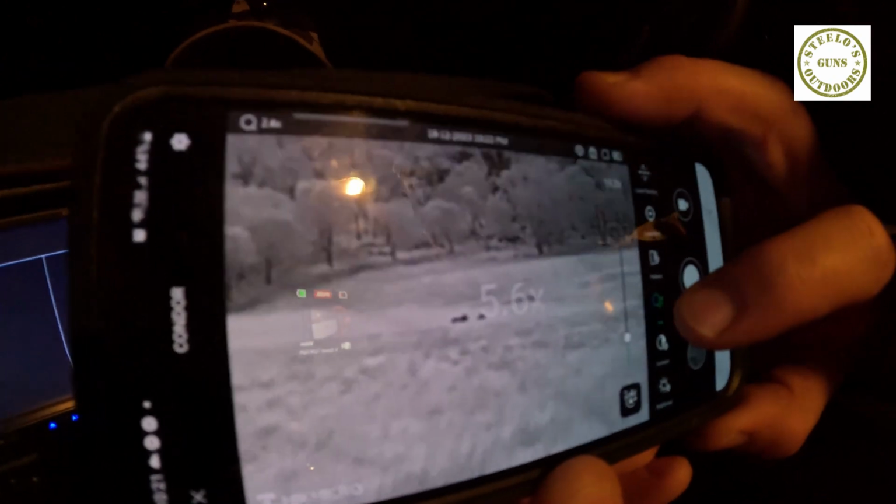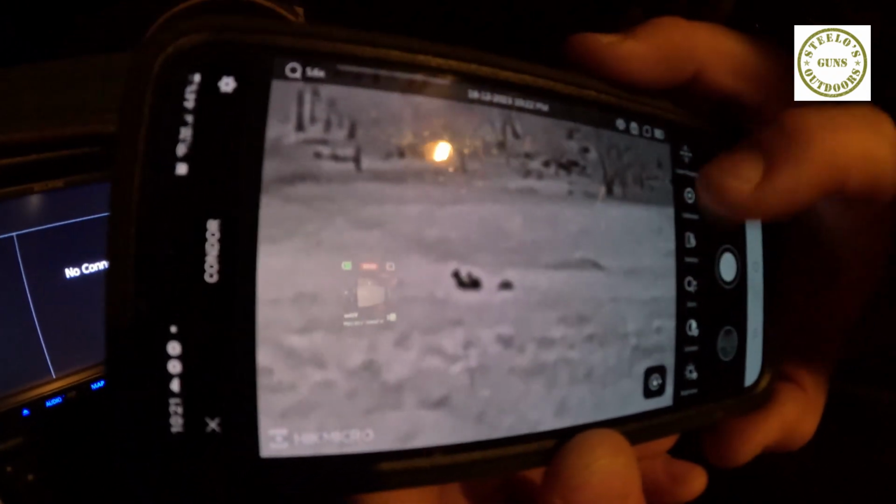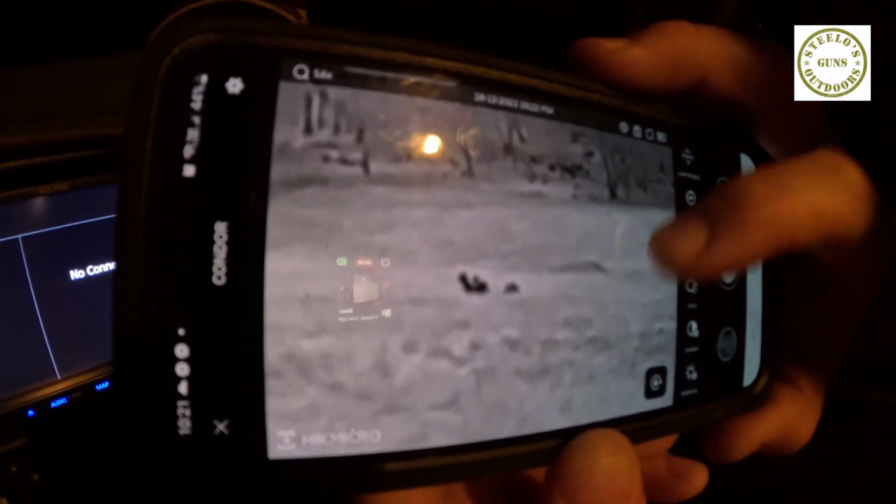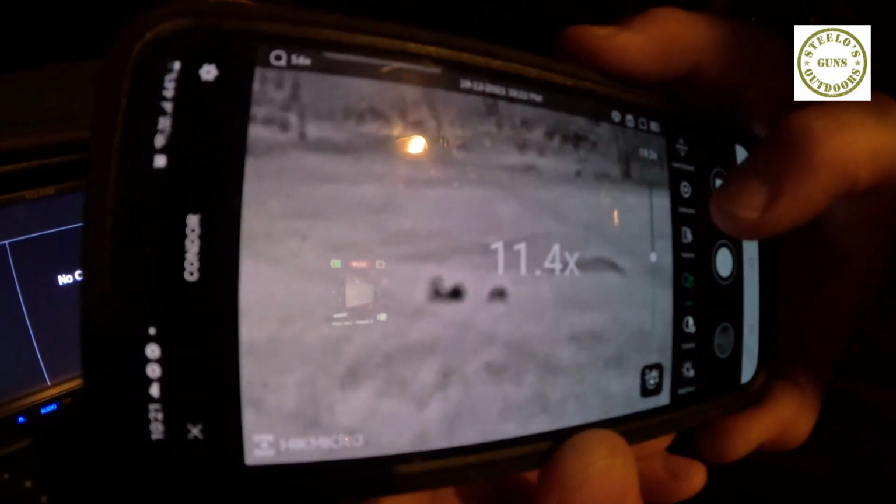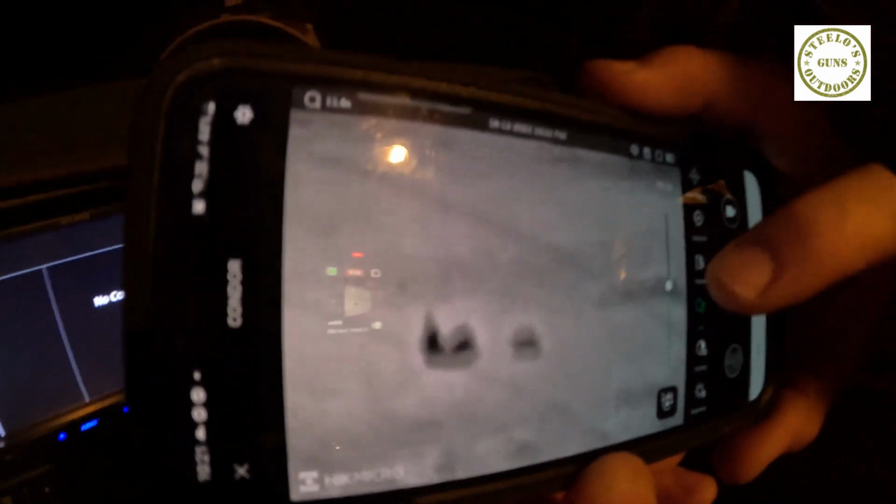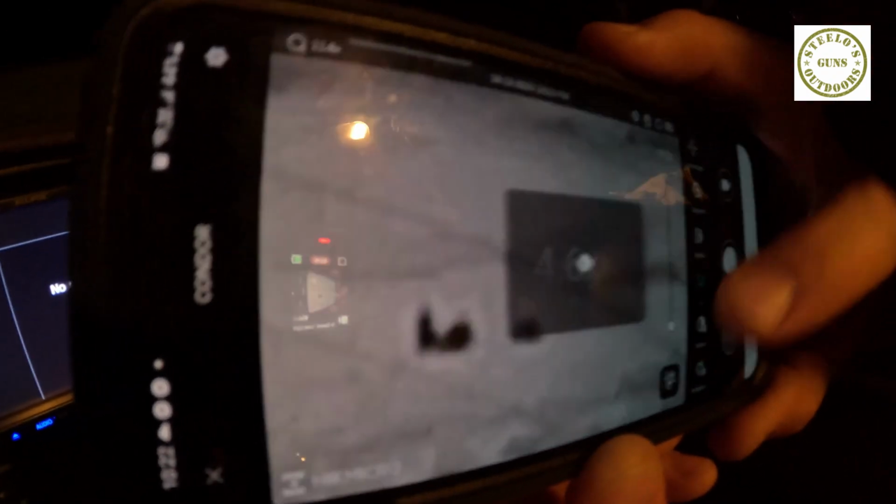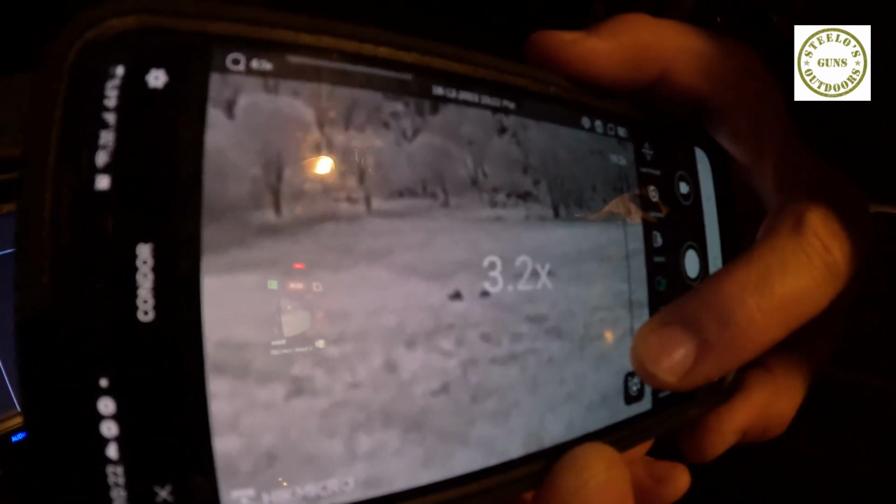We'll go up to 5.6, and we can see the behaviour of them. So it's a bit blurry through the camera. I'm shaking as well. But you can see the zoom is really, really cool and easy to use. And I'm sure there's a better way to make it clearer. I haven't mucked around with this unit that much yet, but we'll go back to 2.4, back to the minimum magnification.